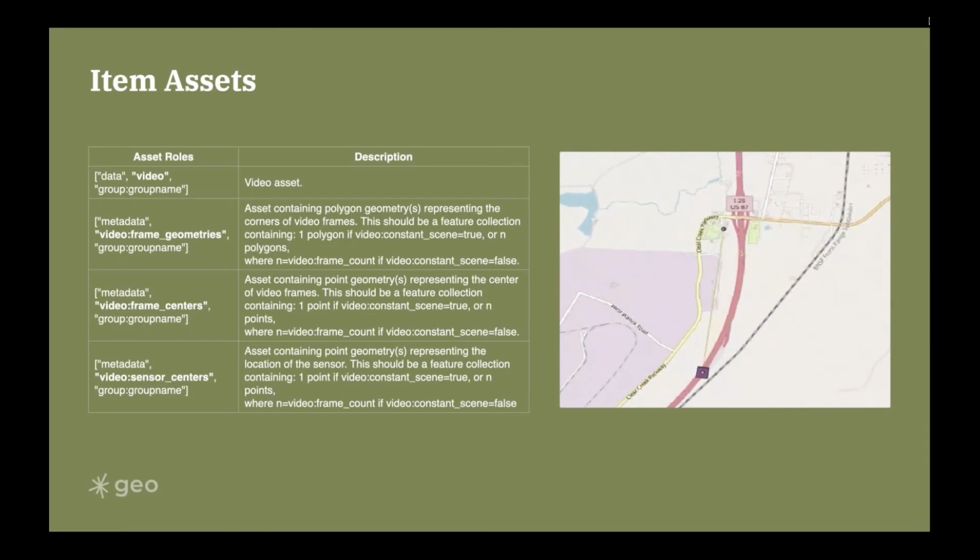And if you combine all of those geographical assets together, you should be able to make an animation like you see on the right here, where the sensor points are orbiting around the rectangular video frame coordinates.